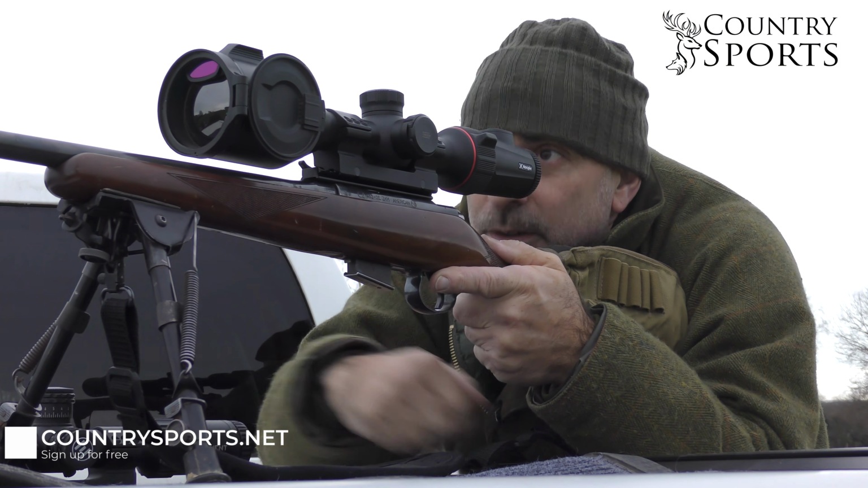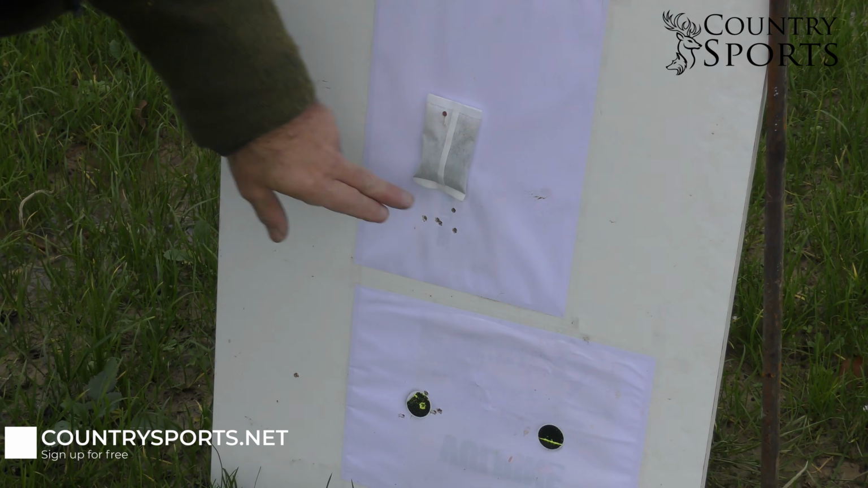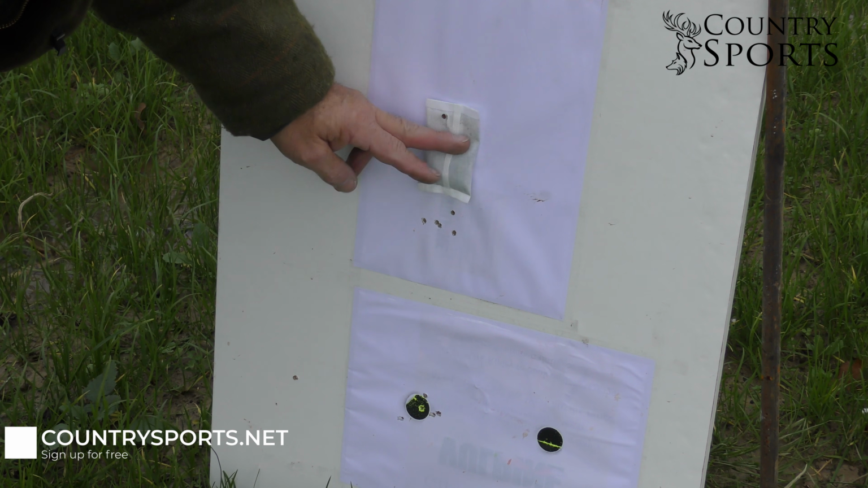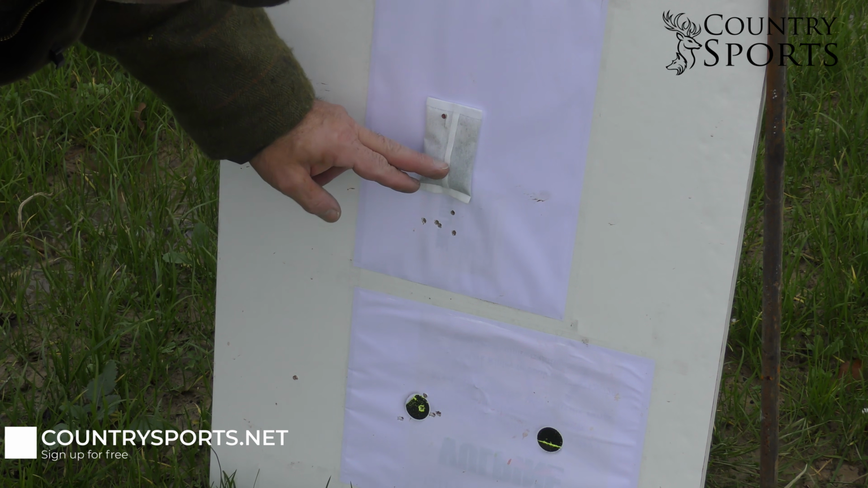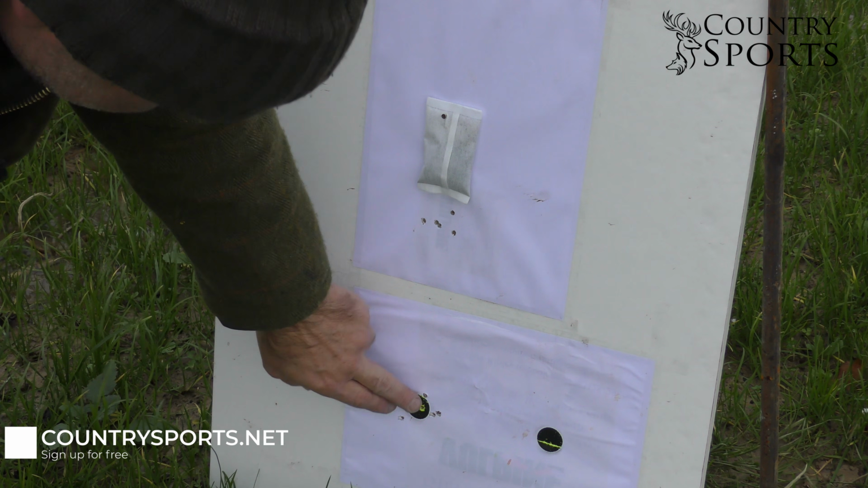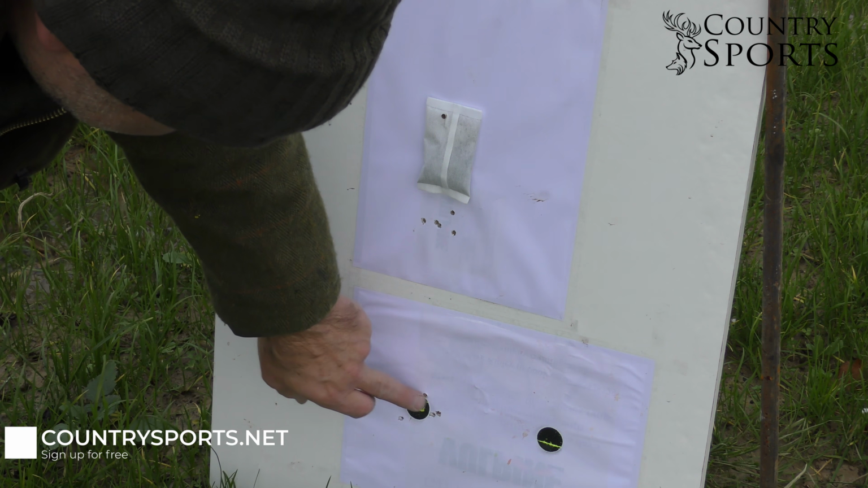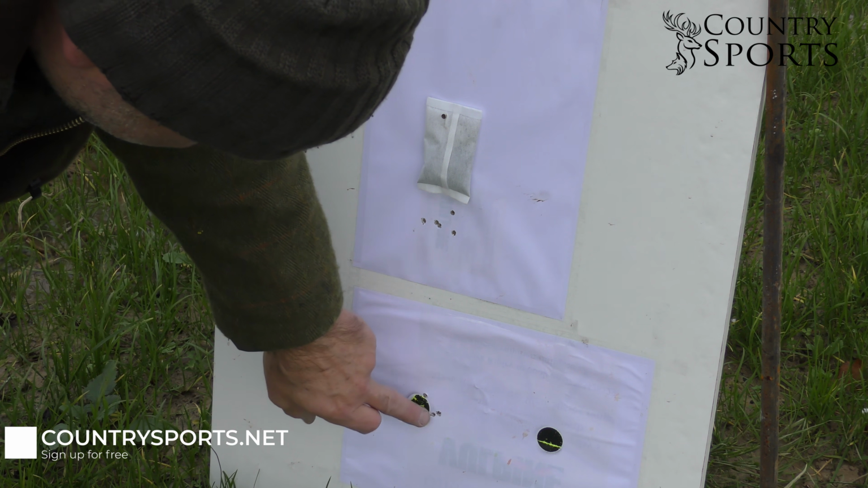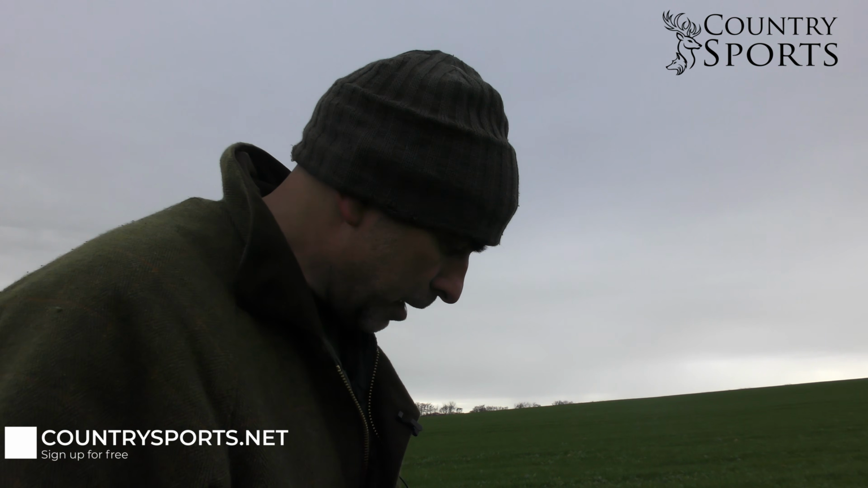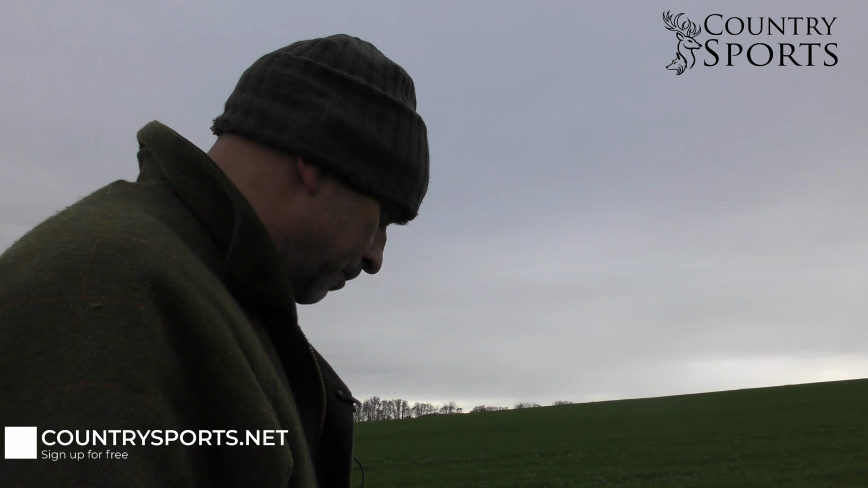Put a couple in that. As I thought, it's grouped just below, so I'm aiming here, so I'm probably an inch and a half low on that, so I need to bring that up. That's with the day scope. I'll just tweak the zero here, but yeah, we've got 1, 2, 3, 4 shots there, all pretty good. I didn't have the stabiliser to rest there, so I think that'll probably do us.